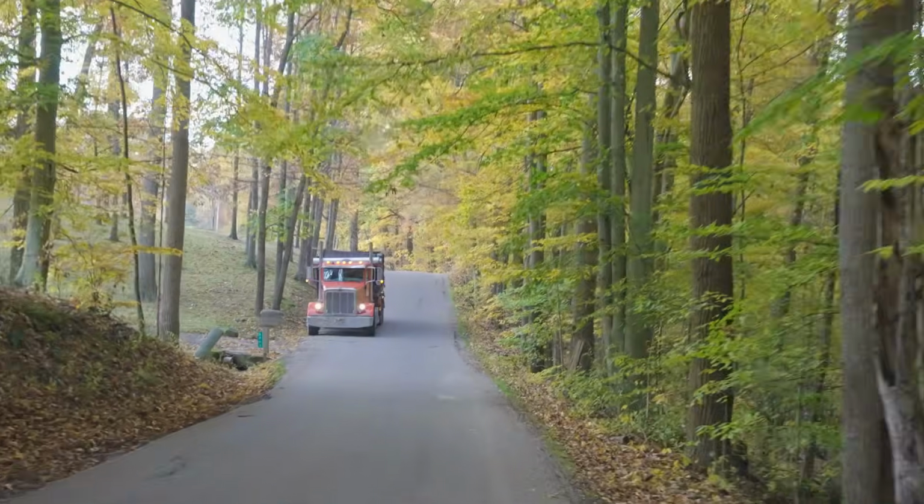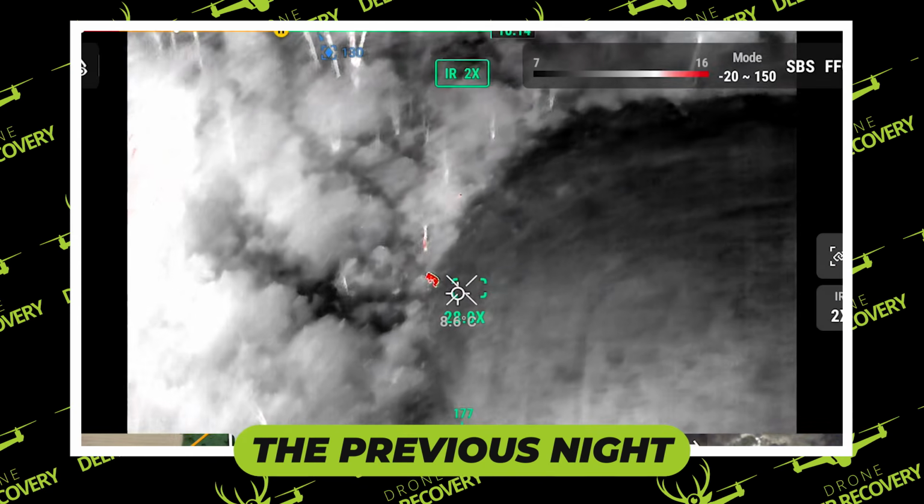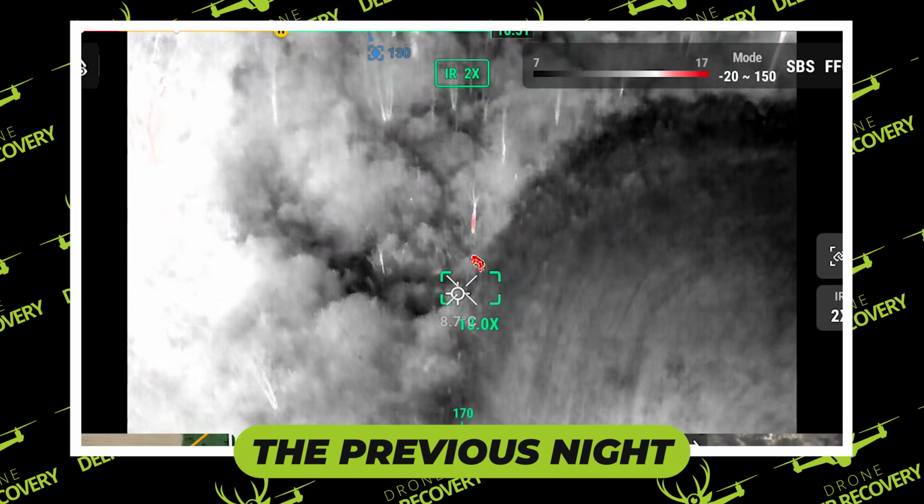All right, so this is a unique one. Me and Madison are headed back out. Madison was out actually last night and found this buck, and it wasn't dead yet. Here's some footage of Madison going out last night, finding the buck.